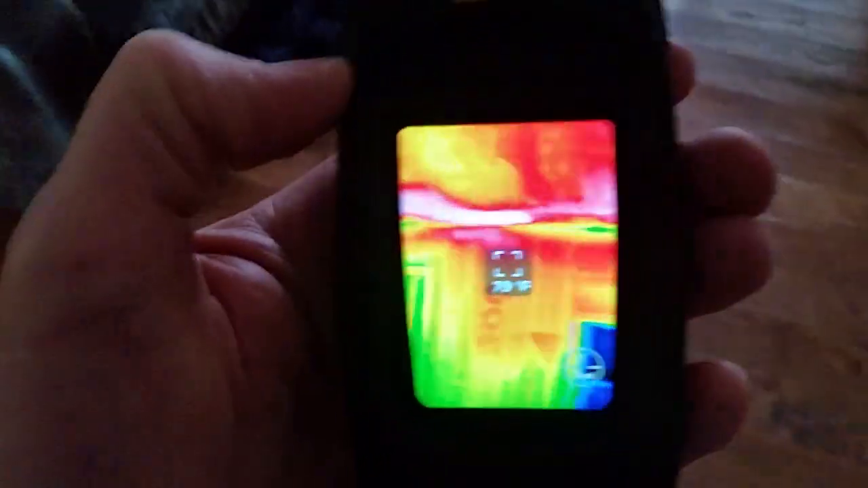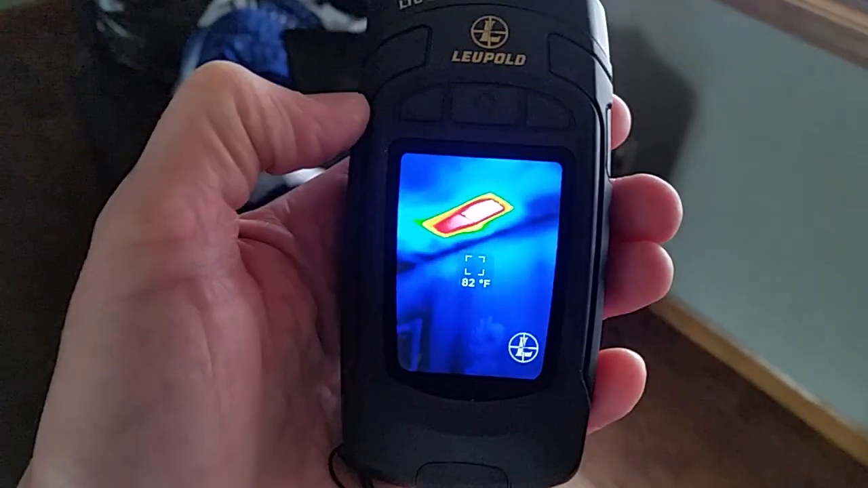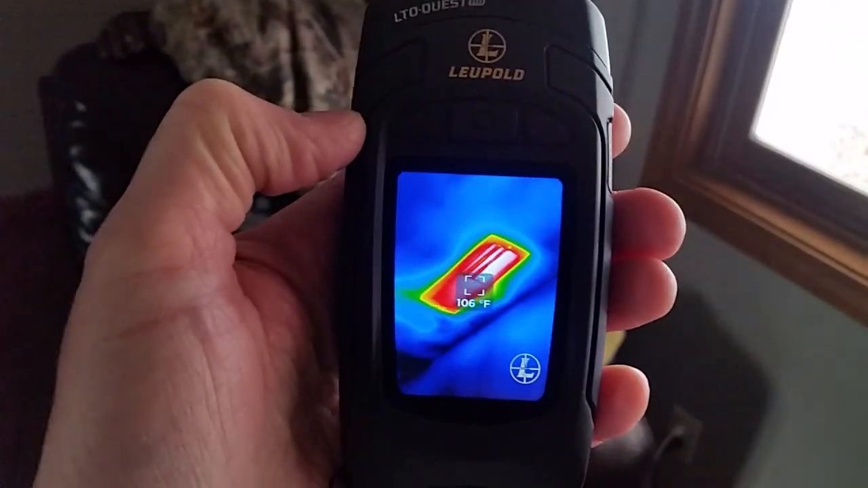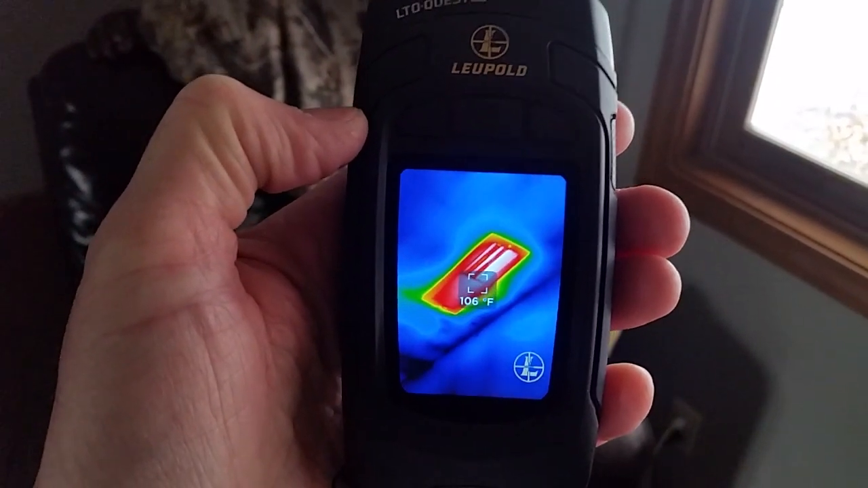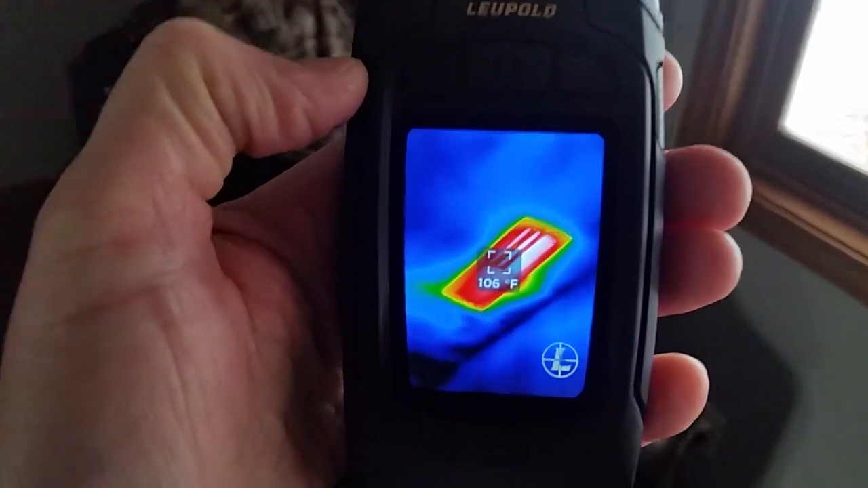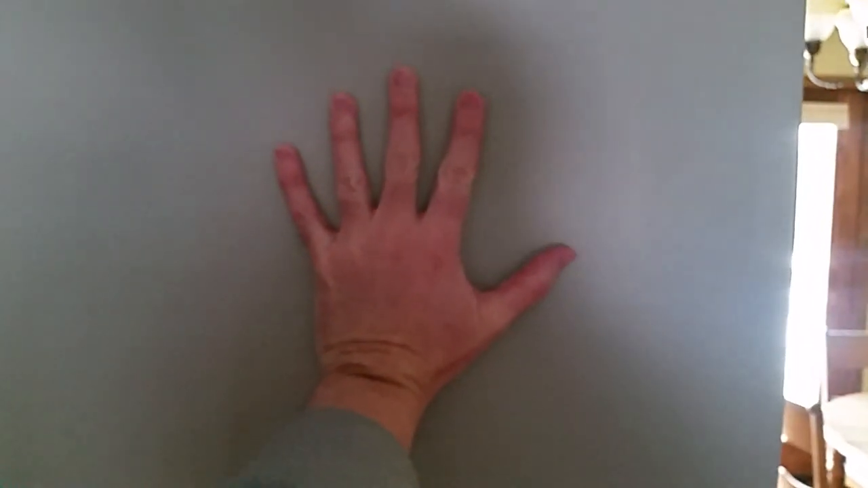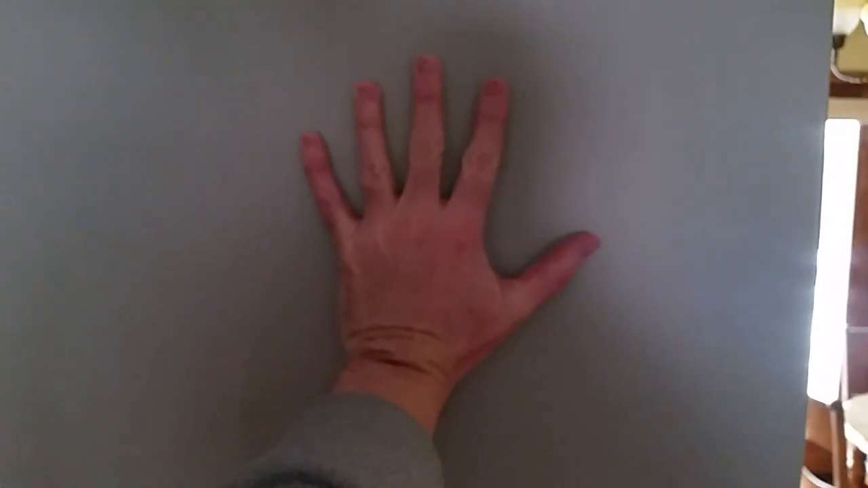Get in here to the living room and you'll see there's a heat register that comes out of the ceiling there. Wood stove is running today and it's tied into this system, so you can see the heat coming out of that. Show you a neat little trick here. Let's do something here. I'll show you something slick. Got a wall here. I'll put my hand against this wall and I'm only going to leave it up there for 5 seconds. Pull my hand off that wall.